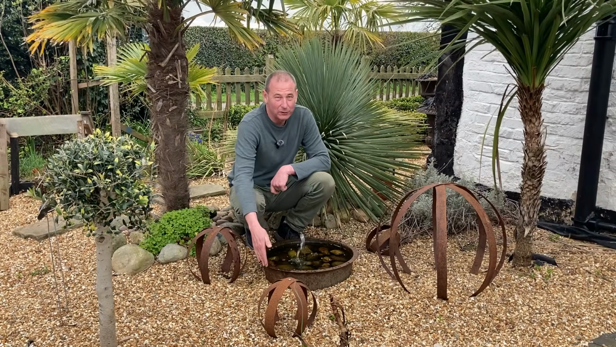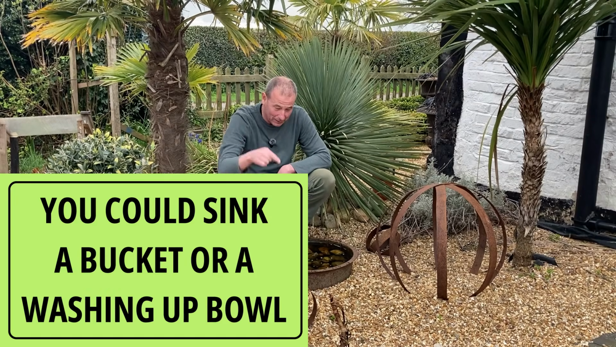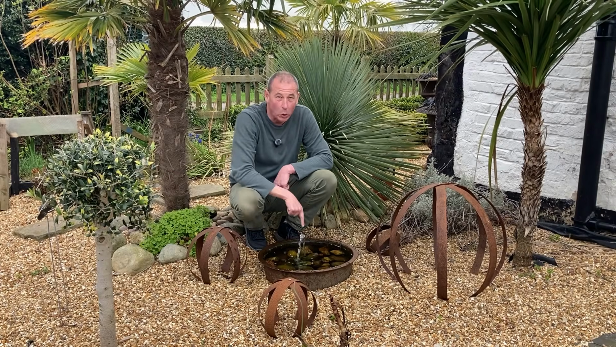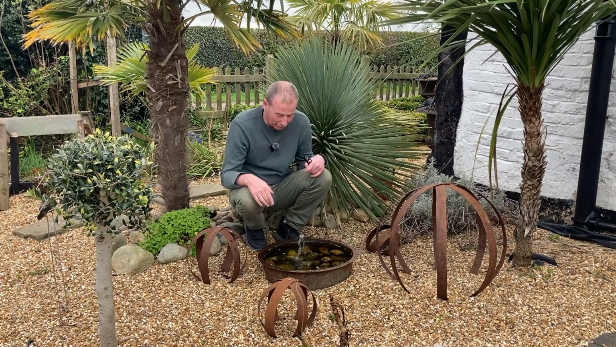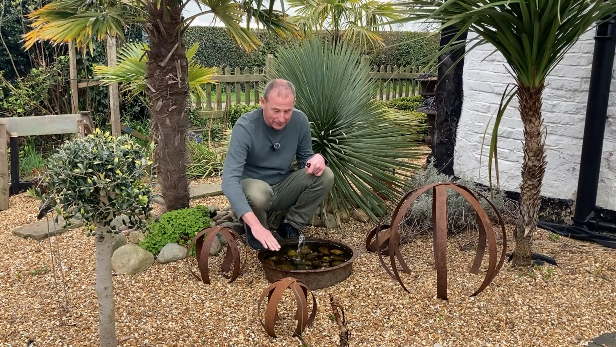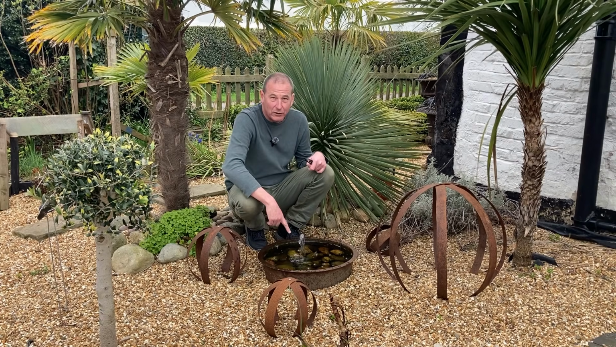This was basically a steel tub, which I found buried in the corner of the garden. I've submerged it in the ground and I've placed a very small solar powered pump in there and filled it with pebbles. And the nice thing is, because this is quite level, if I fill that up, the water comes right to the top. And you can see it's bubbling away here.